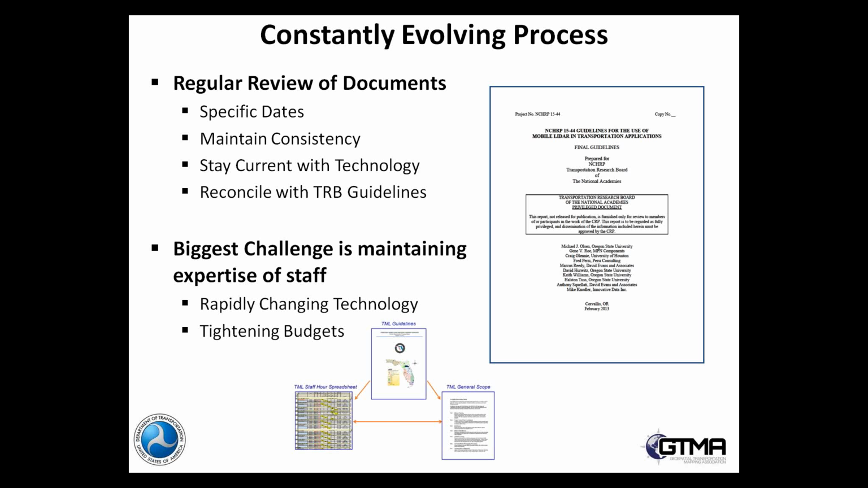So like I said, we go with our regular documents, and we go with specific dates so that if a consultant was signed a contract on a certain date, they can match it up to the specific guidelines that were in place at that time. We want to maintain consistency of the documents, all three together and throughout the department. We definitely want to stay current with the technology. And a short-term goal that I put in there is to reconcile some of the TRB guidelines. That's probably what we're going to do at the next meeting.